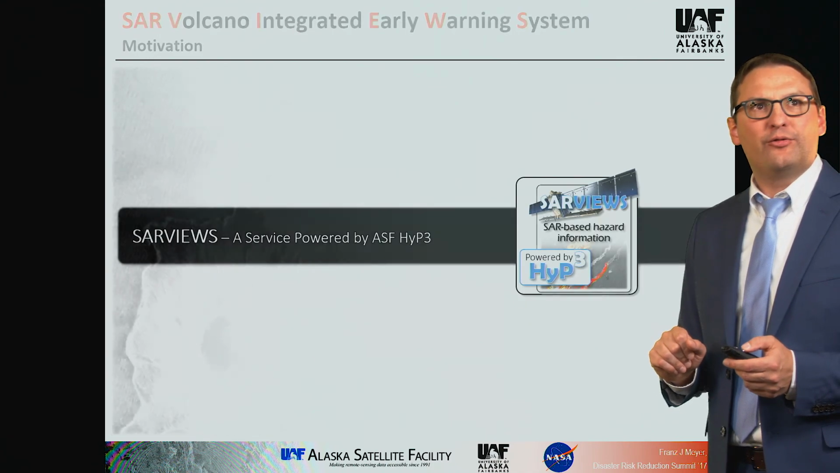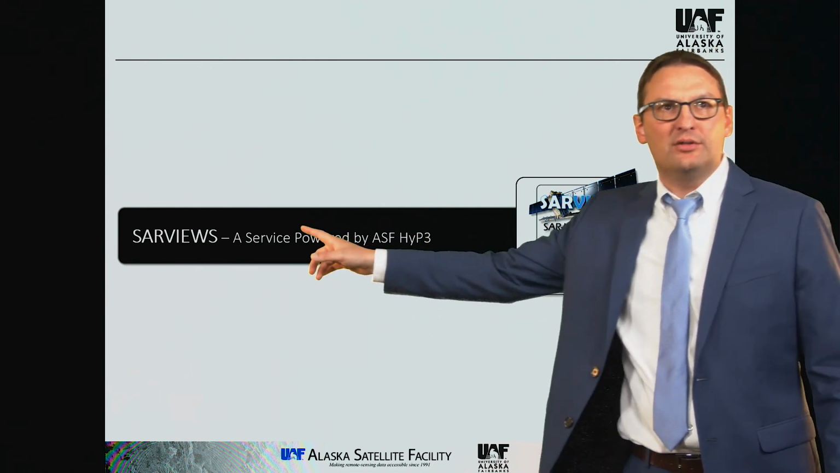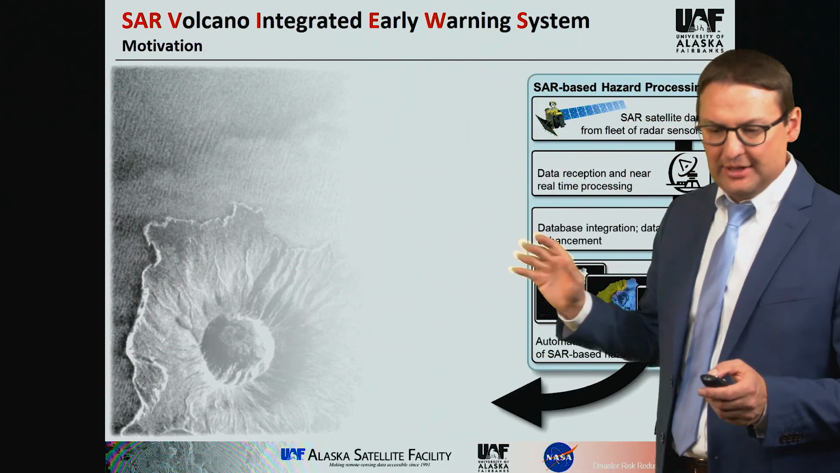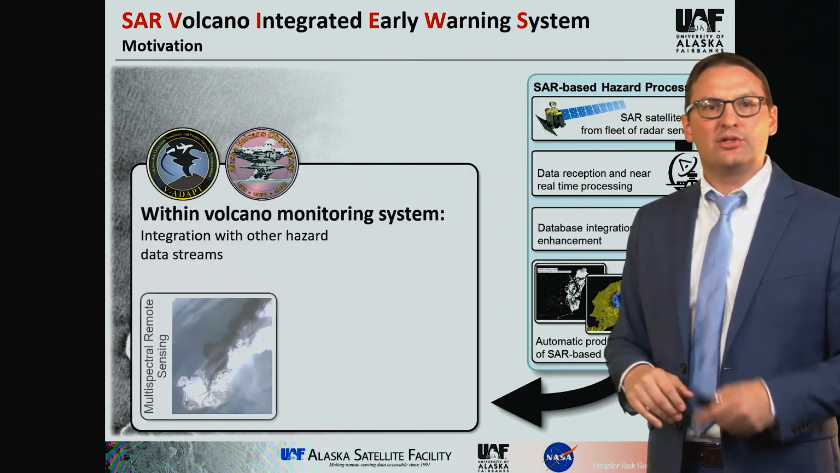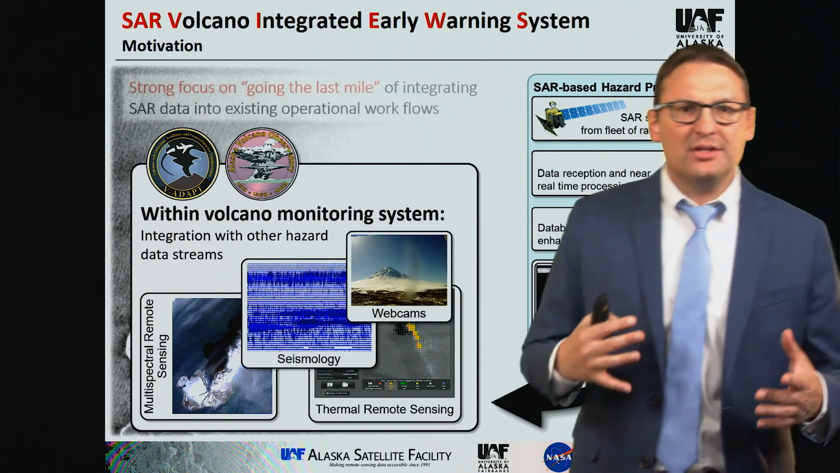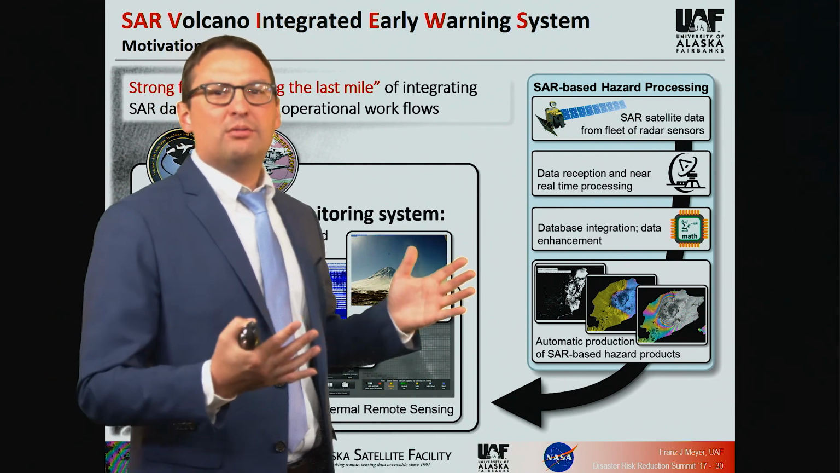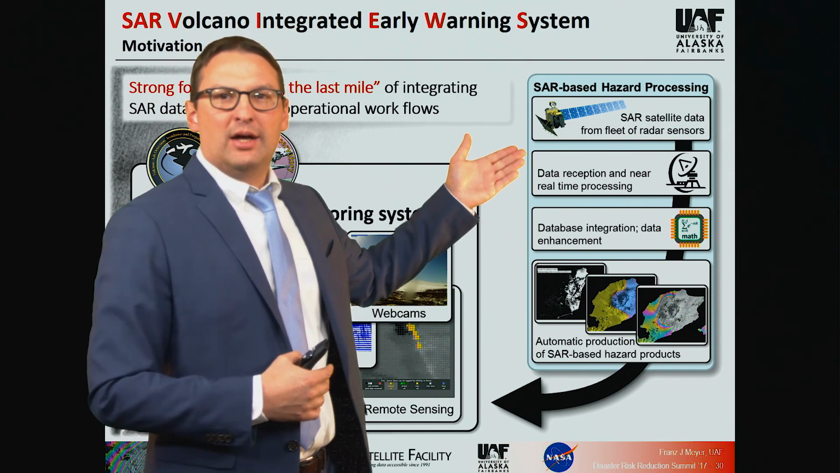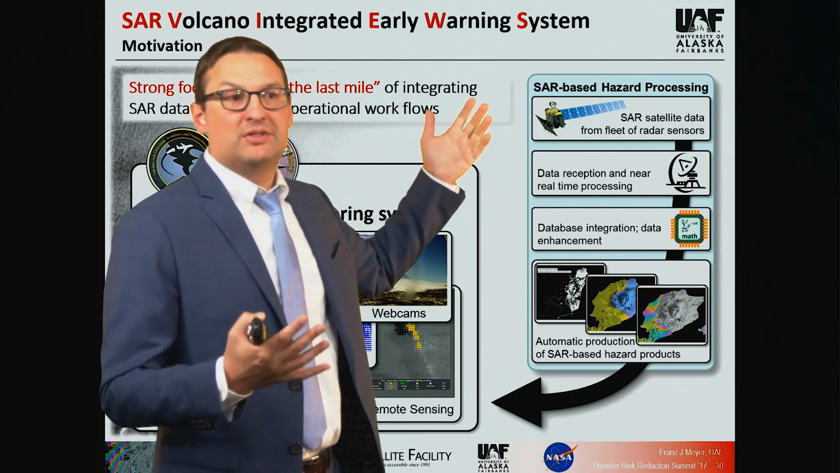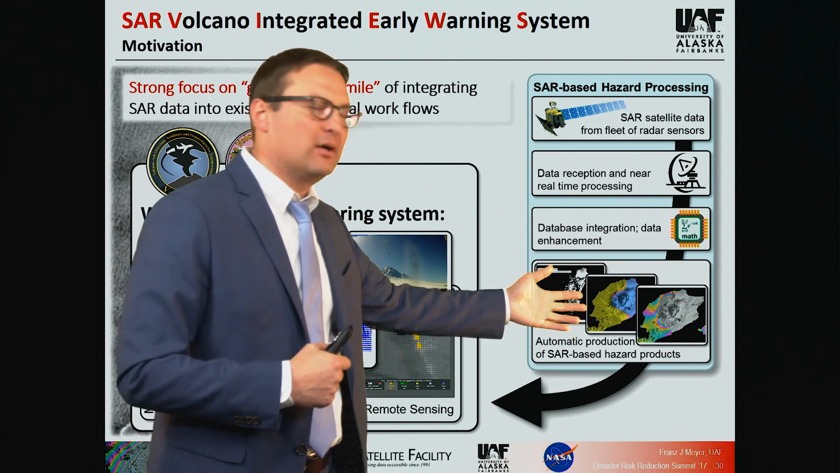Let me go back. This first system is called SAR views. SAR views is actually the technology that's in the operational system, and the interface that we're using for running the system is called HYPE, and I'm going to explain that to you. SAR views is some work that was initially funded by NASA Applied Sciences. The goal in general of SAR views is to take SAR datasets coming from Sentinel-1 and process them all the way through to a set of hazard products.